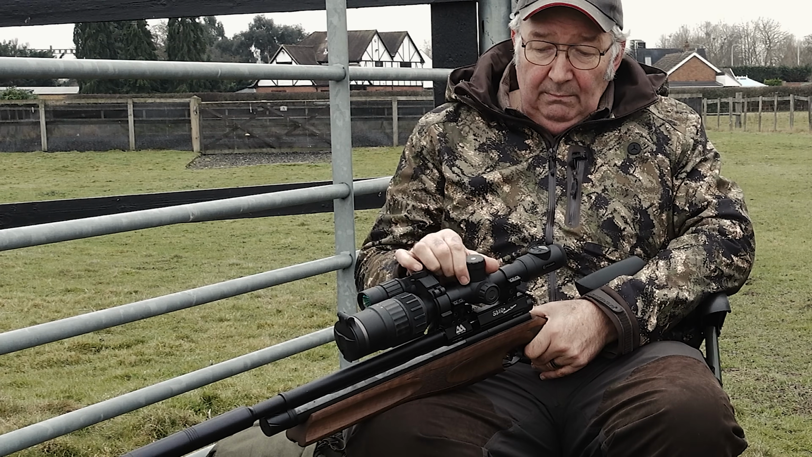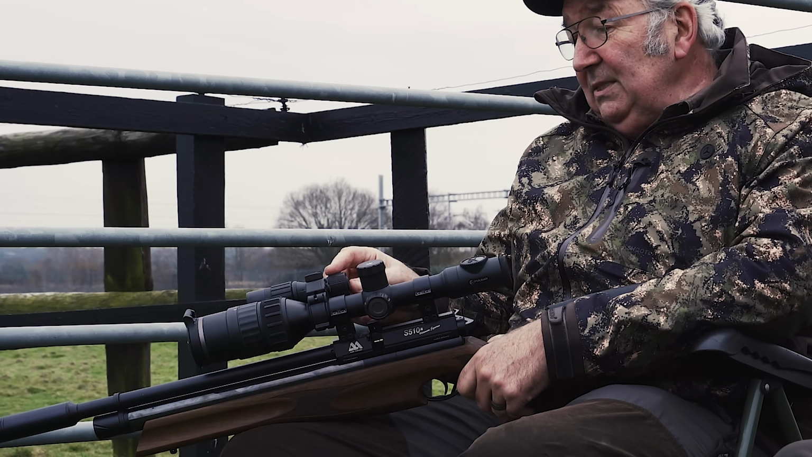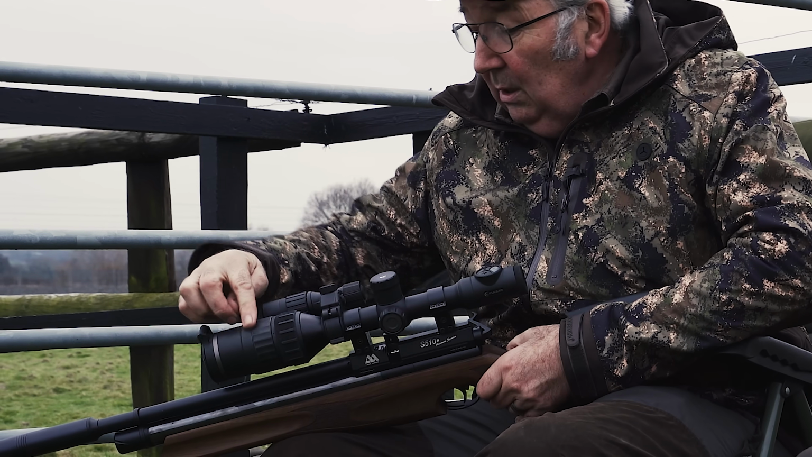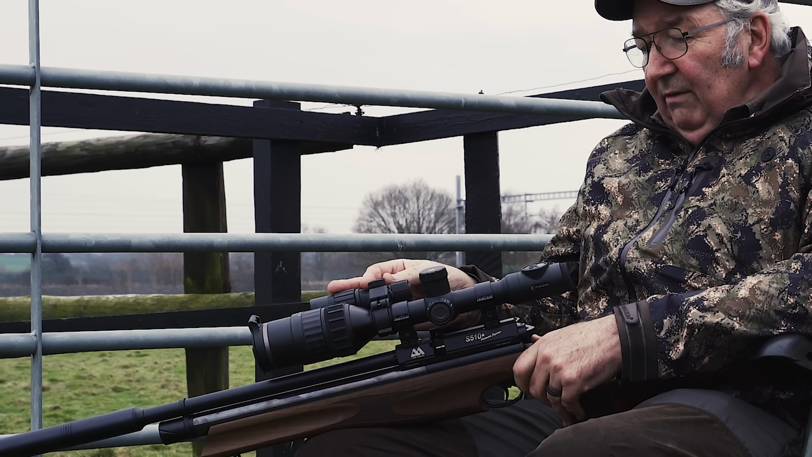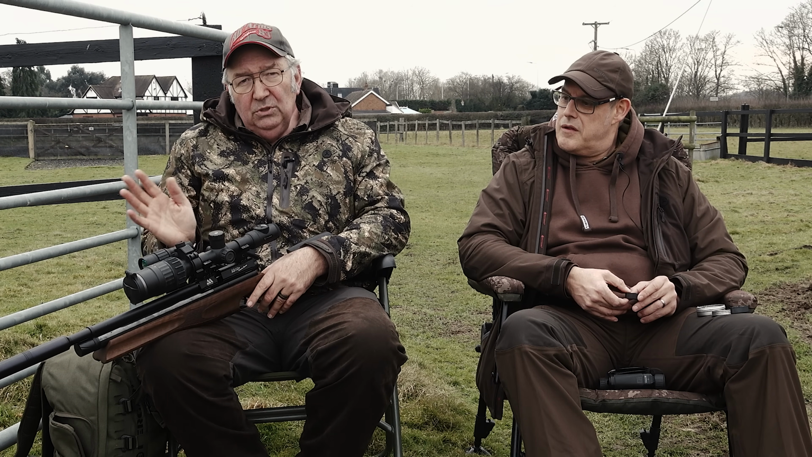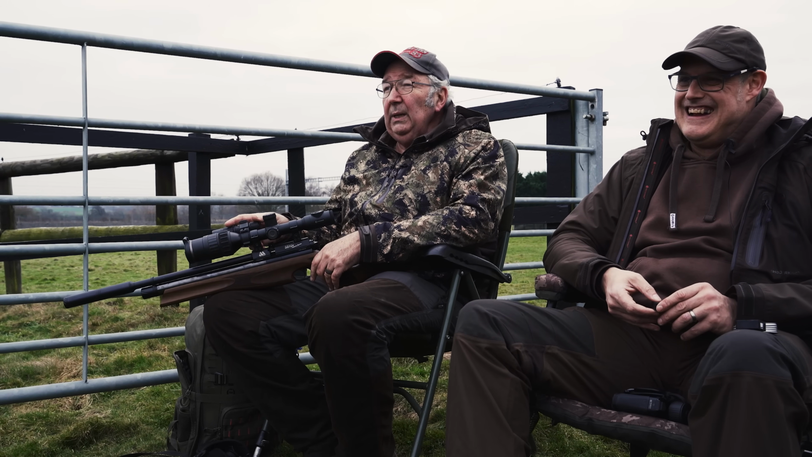It's powered by two batteries, one there and one on board. That IR illuminator has the same battery, and it's simplicity itself to use. In the daytime you run on the little sun symbol, and when it comes to night you just switch it over to the moon and you're in night vision mode. You've got your recording facility, as you'll see on this video. You've got stills, you've got Wi-Fi. It can be streamed via an app, so the guy who's hunting with you doesn't have to be really bored, because you can see something and he can't.